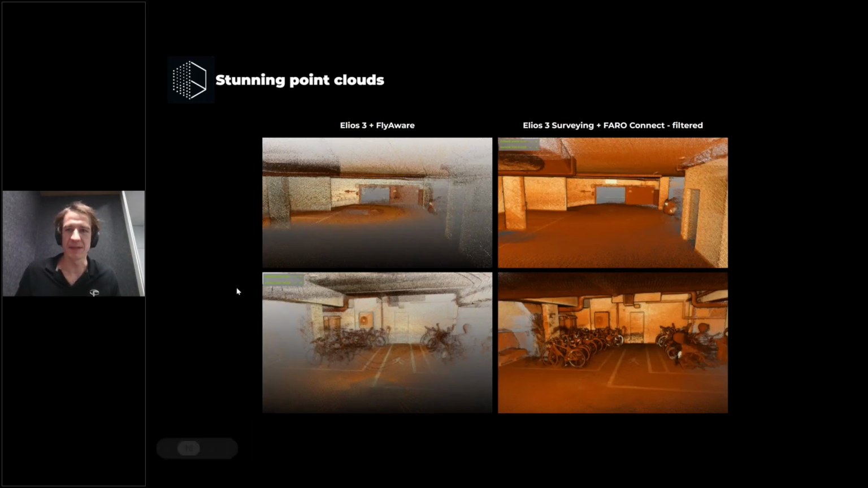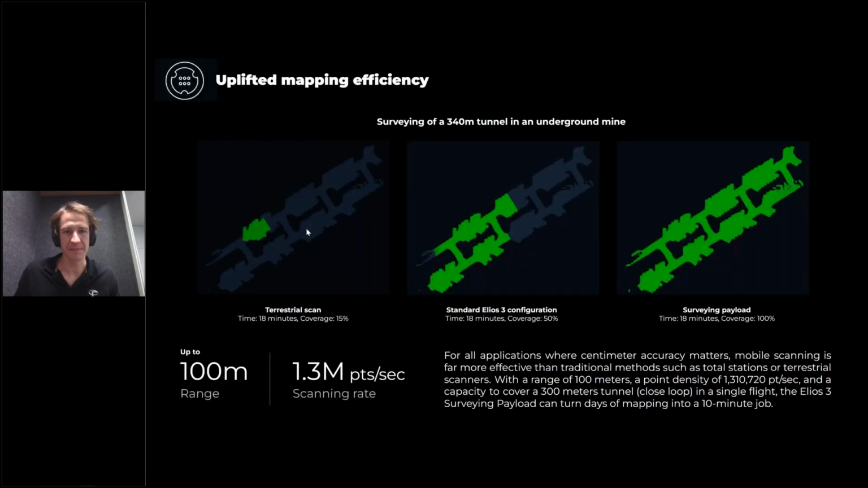And this is another side-by-side. The improved range and point density really means that in one flight, in one battery, you can capture a very large area. So this is an example of what you can capture in 18 minutes of flight time. This is a 340-meter tunnel in an underground mine.